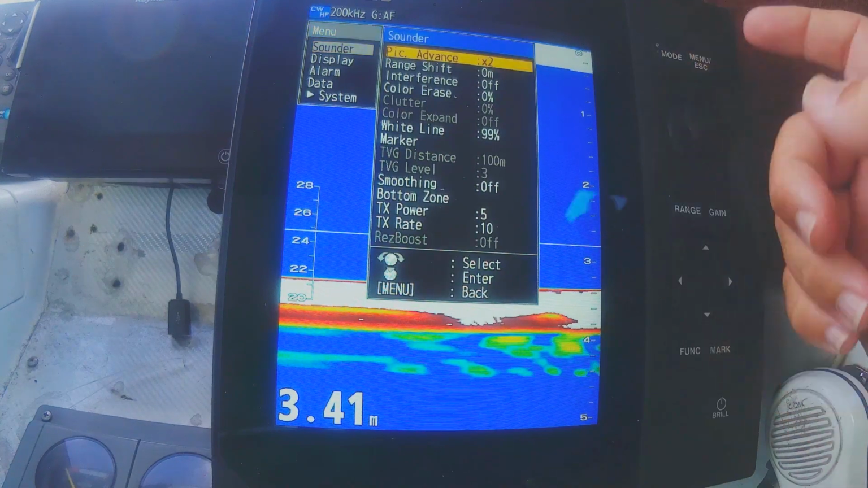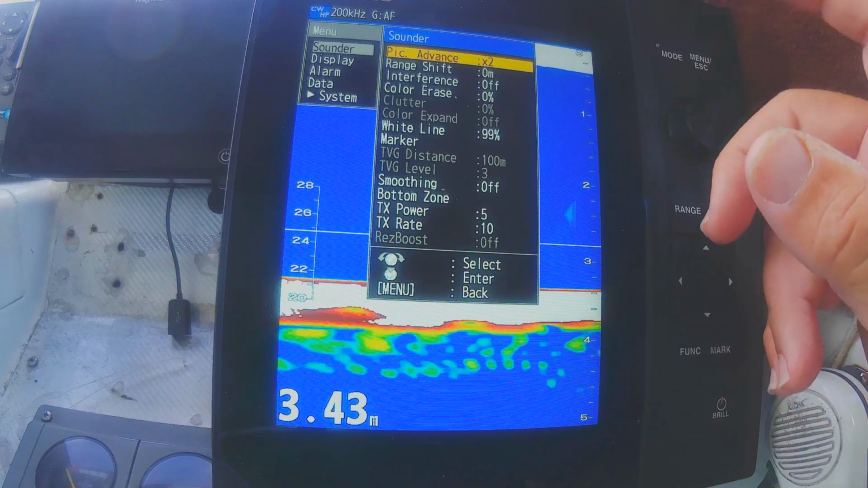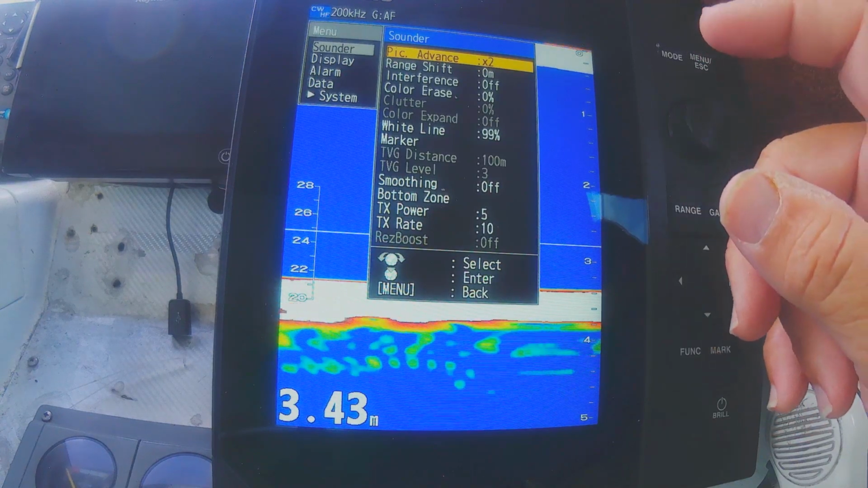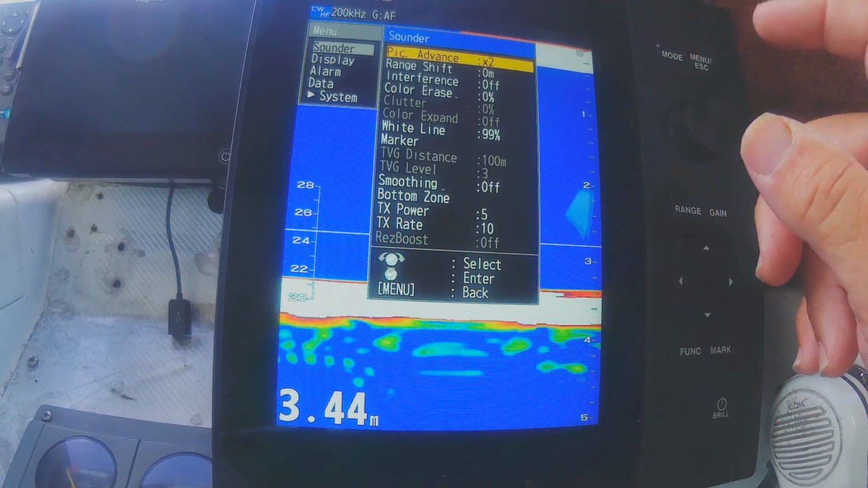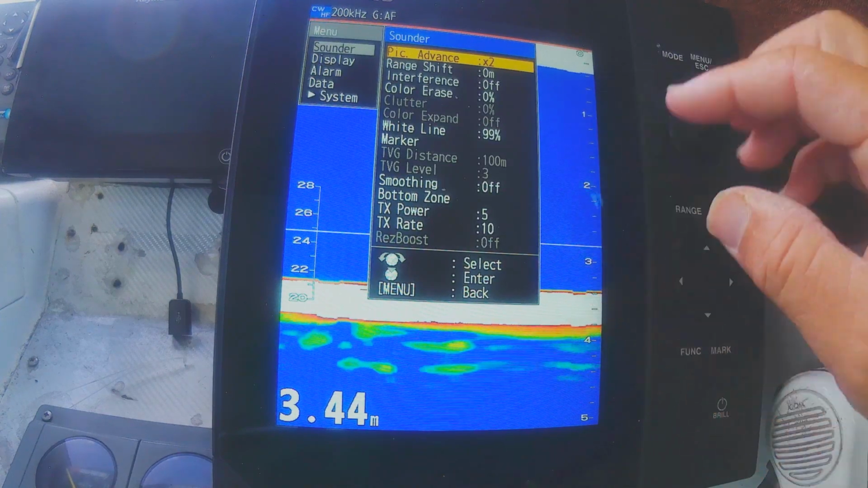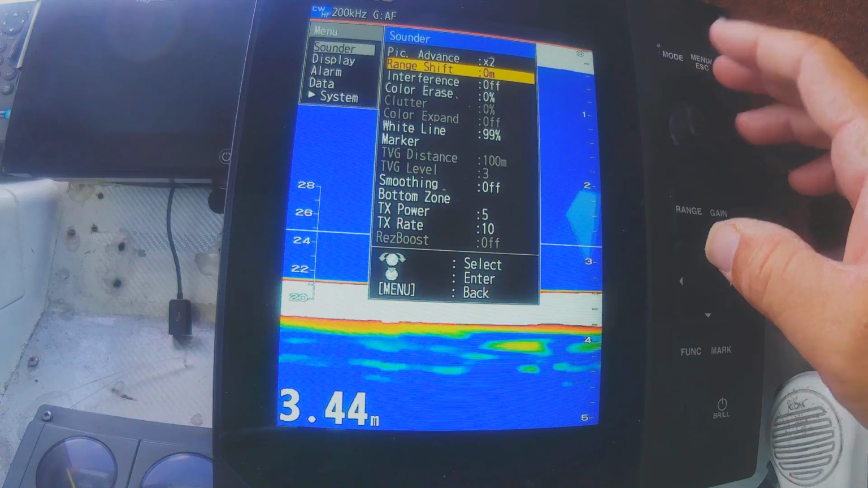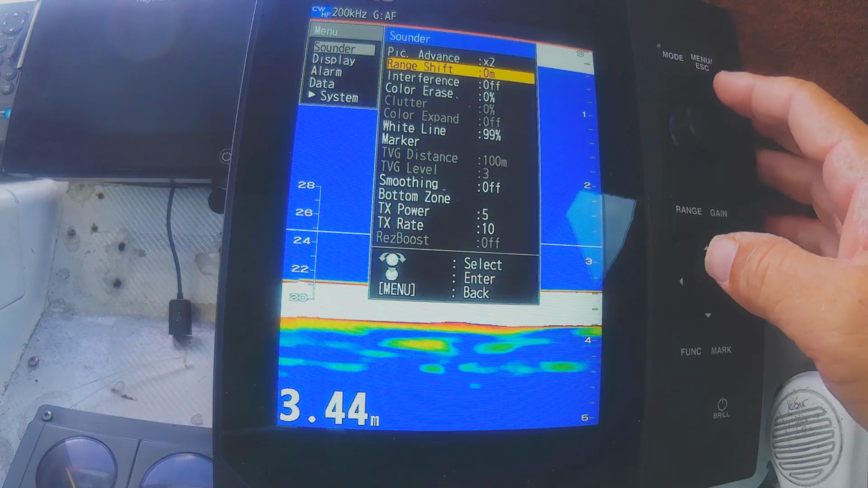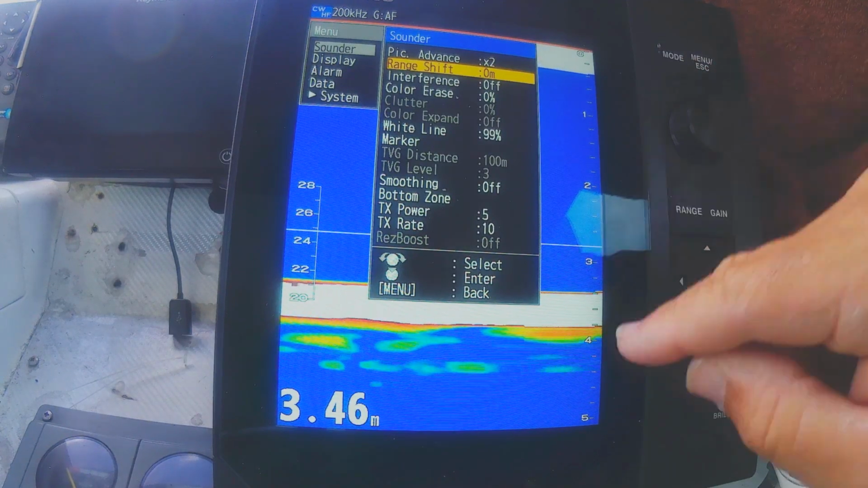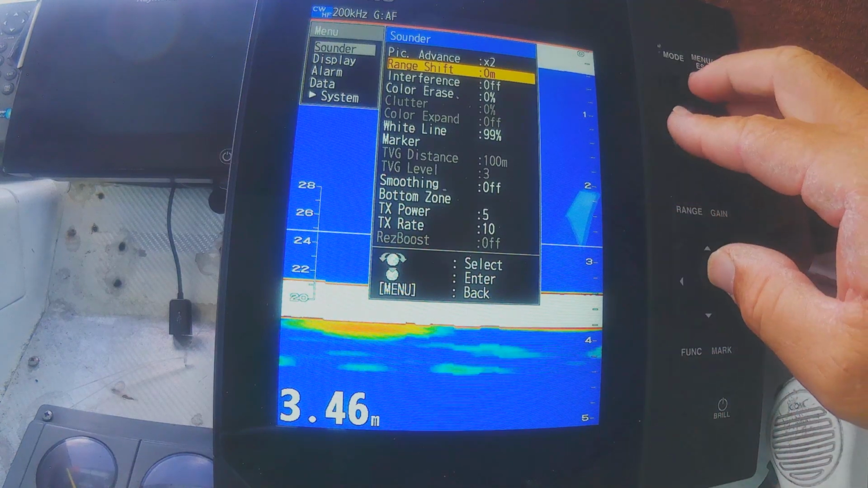So push that. My picture advance is ×2, so that's what I find best for me for marking yakka schools and stuff. I think guys that work the shelf a bit more probably run it back on 1:1. Range shift, yeah, I don't have anything there. I'd make my function key down here my shift, and then just do it manually.